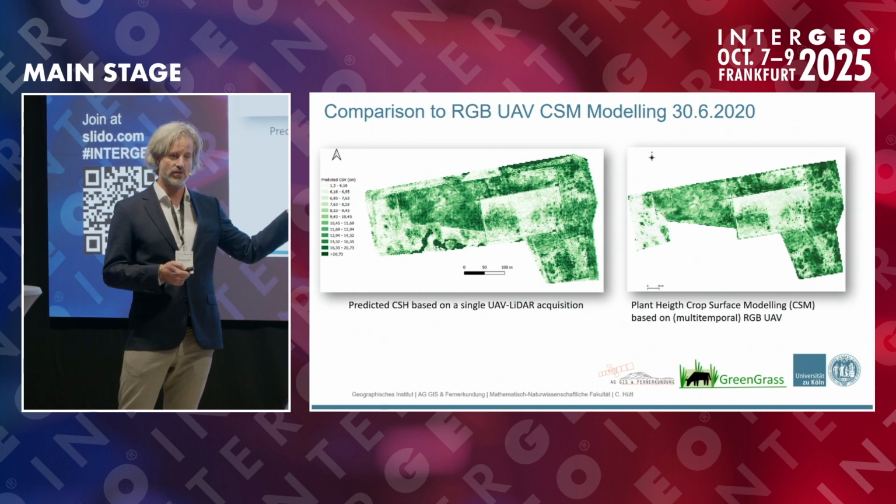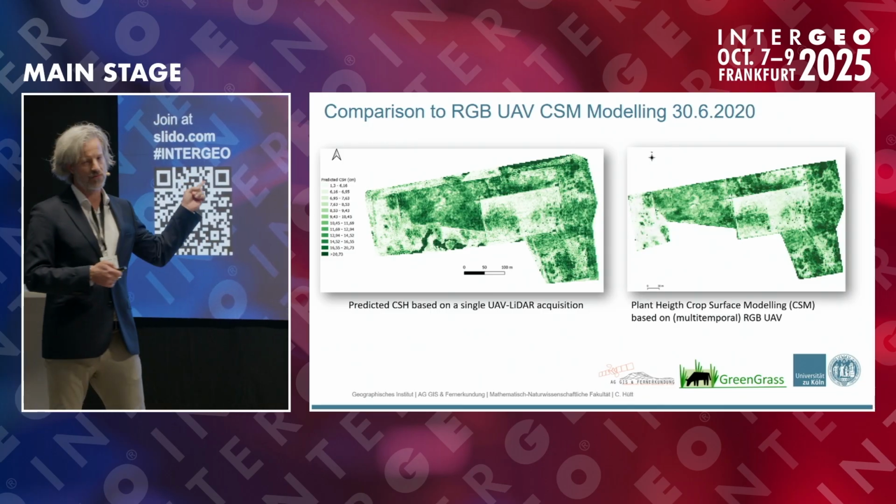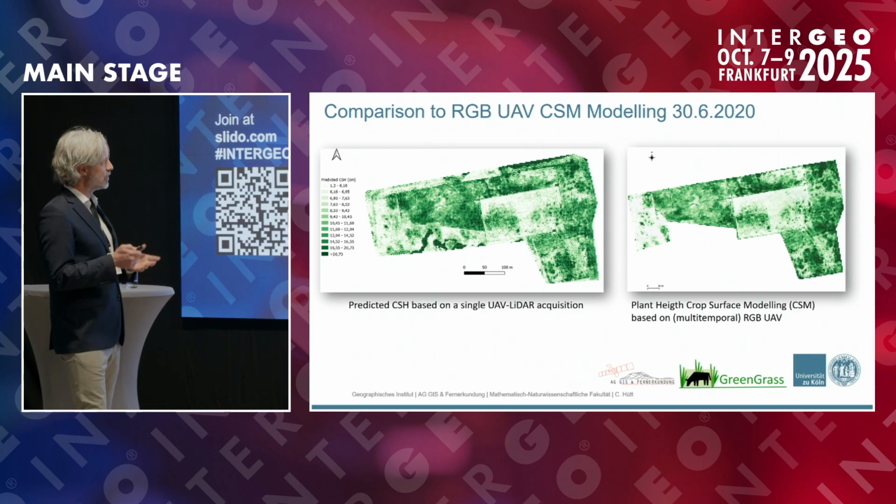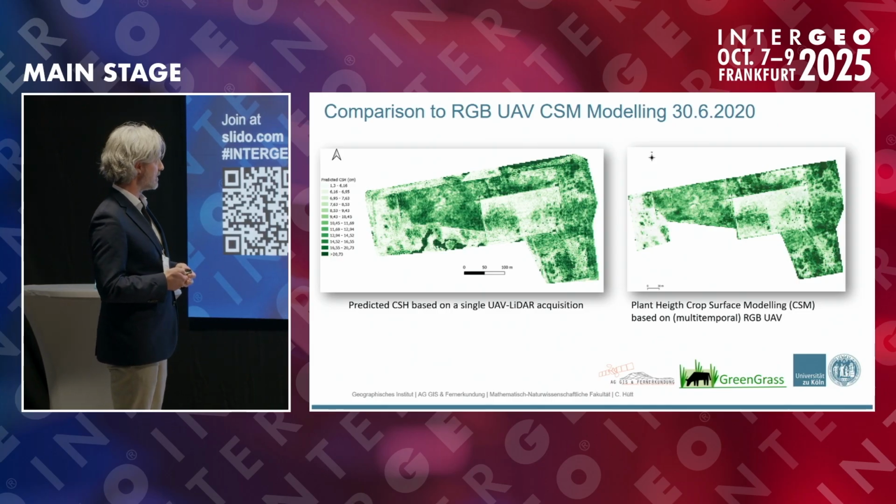The right side took 5 to 6 surveys to complete this, to get a ground level, and the left one is from one LiDAR flight. So they're comparable, and we think we got further to really have the biomass that is standing here.